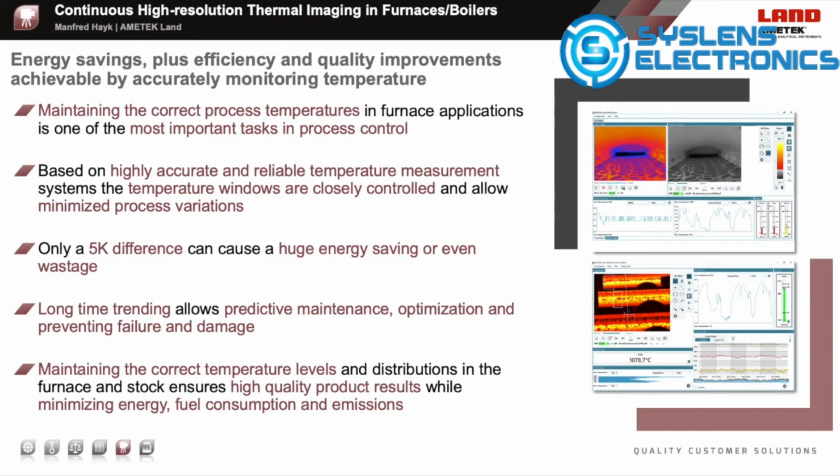Such monitoring and trending can help to predict a special furnace behavior or even an upcoming issue of damage and enable the operator to fix these issues before a costly and critical situation might arise. The advanced thermal imaging software helps to clearly visualize and trend these temperatures, furnaces, and process changes.